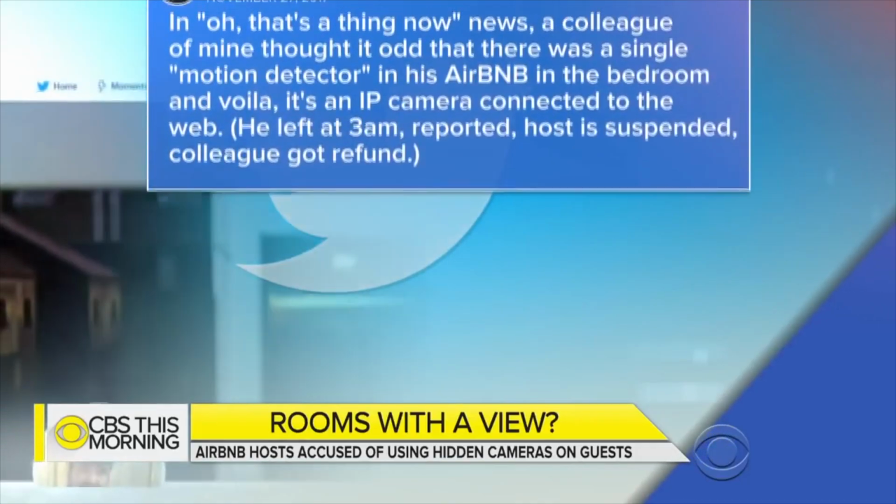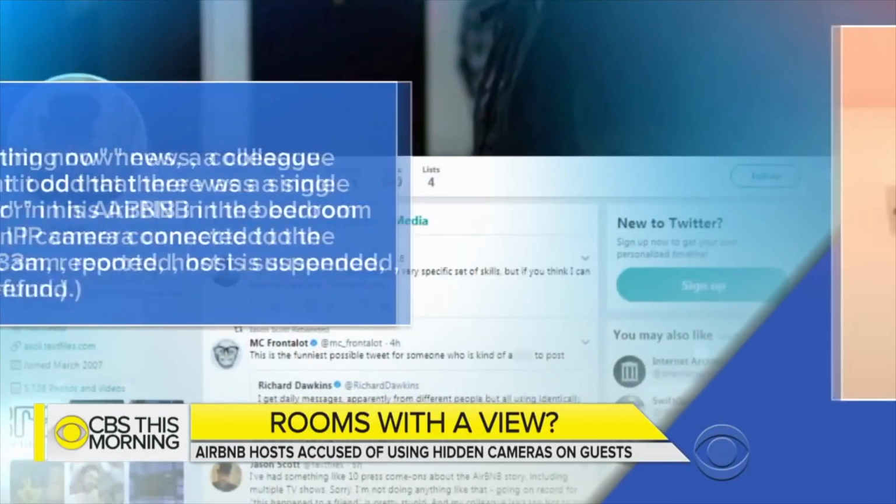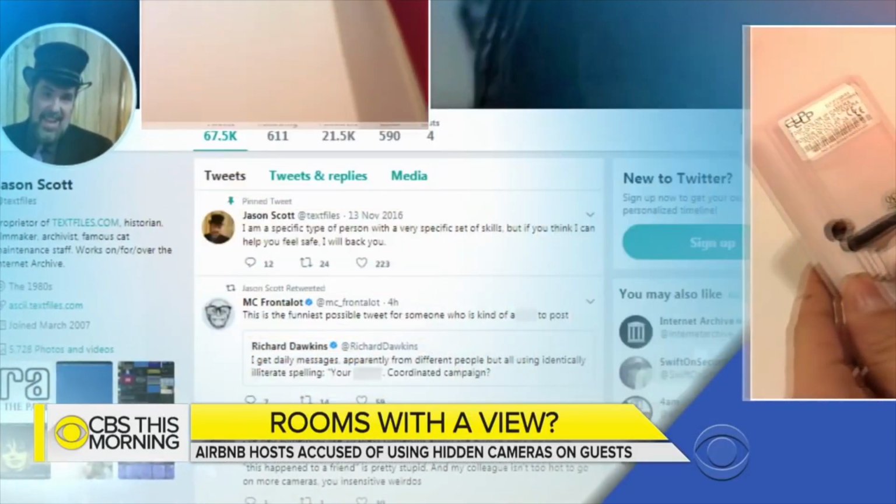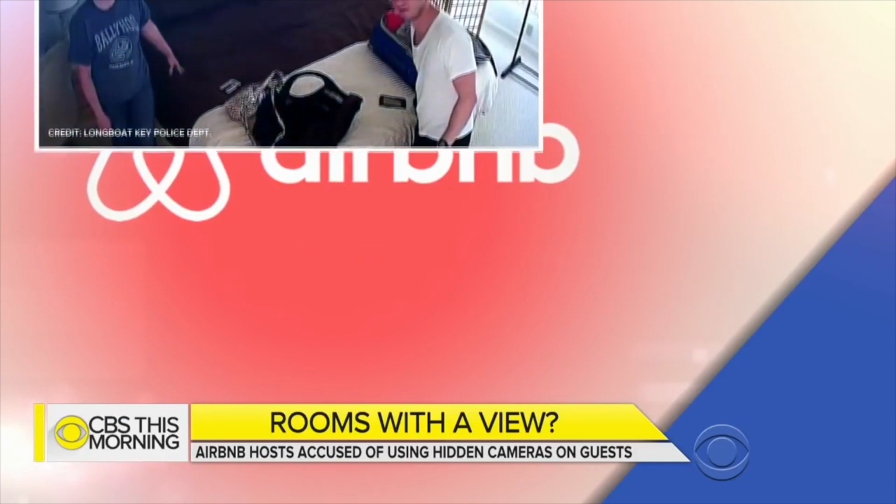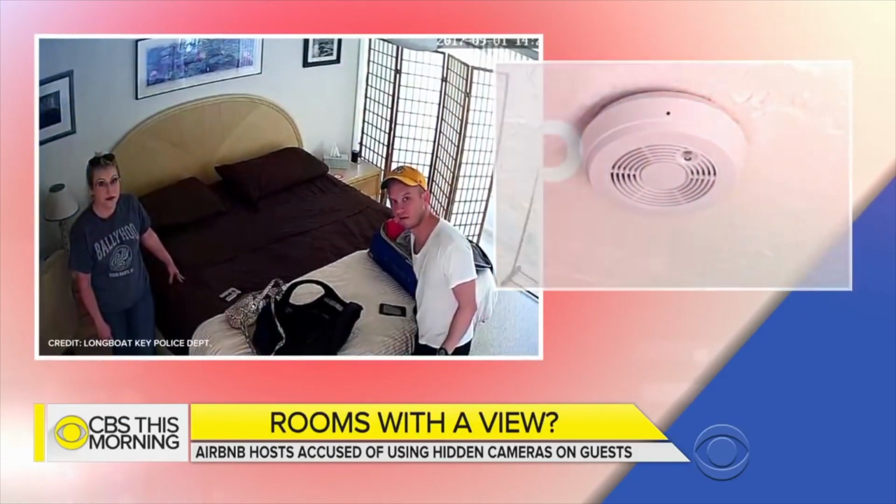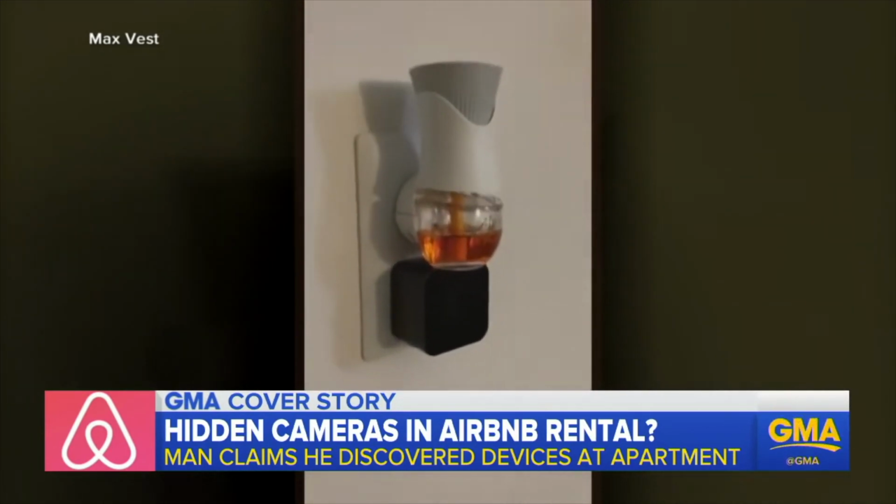These cameras and microphones have become so small, you can place them literally anywhere. Airbnb and hotels have been getting report after report about guests being spied on by their hosts. There have been other similar incidents. In late November, activist and filmmaker Jason Scott tweeted his colleague found a camera disguised in a motion detector at an Airbnb. Couple said they found a camera in a smoke detector in the bedroom at their Airbnb in Florida. Finding these small black boxes plugged in and growing suspicious.